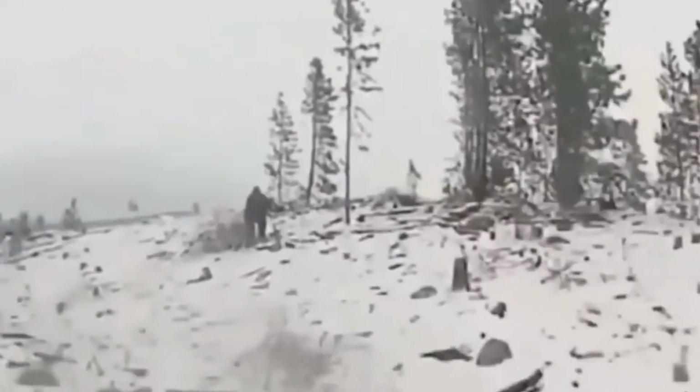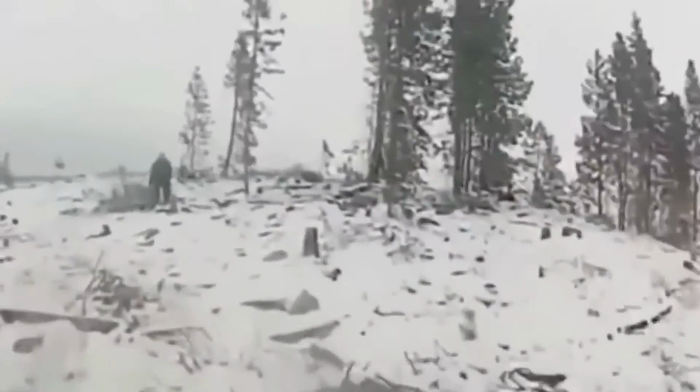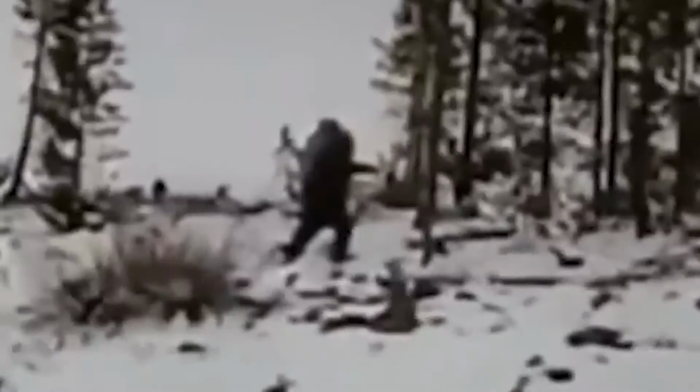Zoomed in, surprisingly clear footage captures something utterly terrifying amongst the trees. At first sight, it is barely detectable, but then a figure emerges. A hulking bipedal creature stands almost as tall as the trees in the snow-covered landscape as it begins to move. Is this a hoax or further compelling evidence to suggest that Bigfoot really exists?